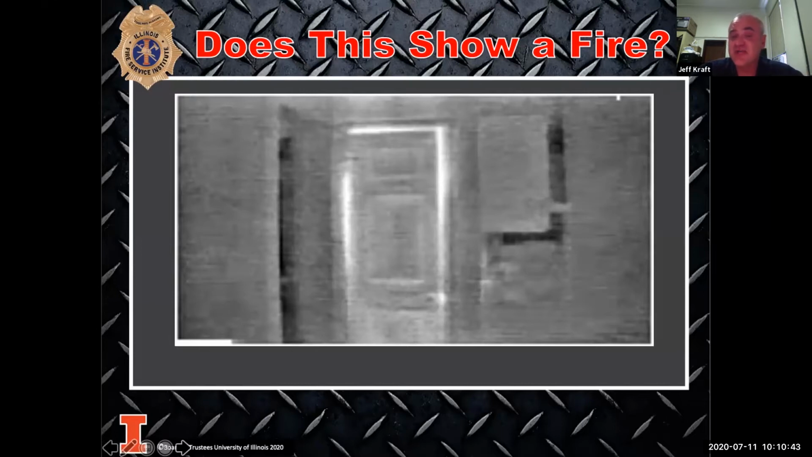But this shows me on the other side of that doorway, it is hotter than it is on this side of the doorway. If we were to open that door, we would find out on the other side of this doorway was just a machine room. So it being, say, 20, 30, maybe 40 degrees hotter on the other side is enough information to tell me that's where I need to start looking.